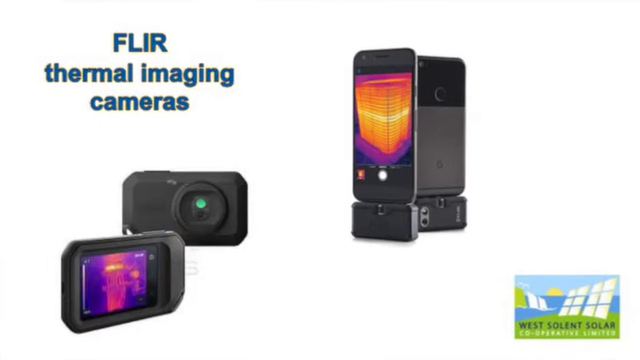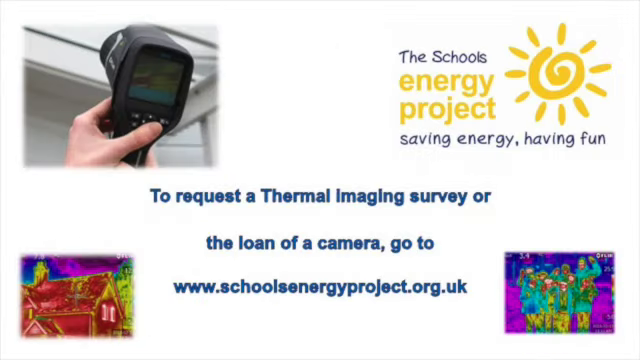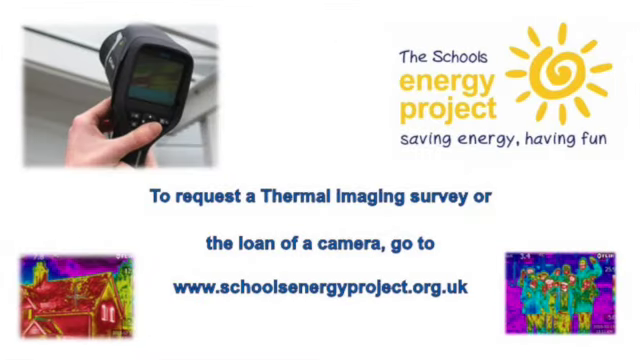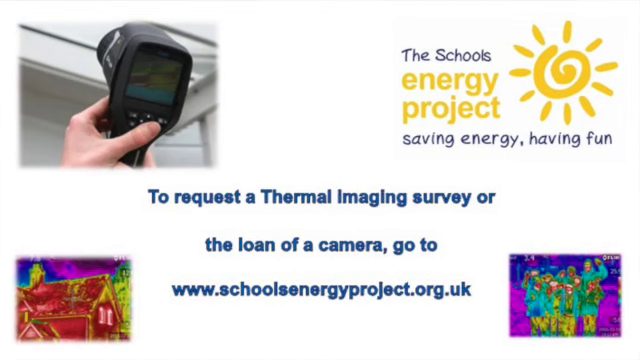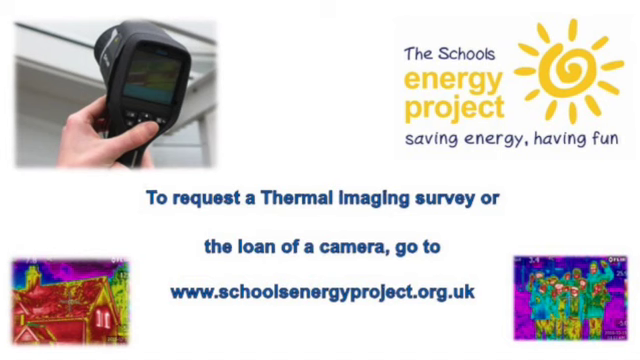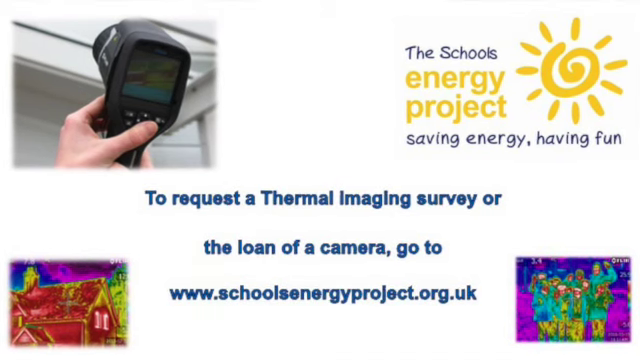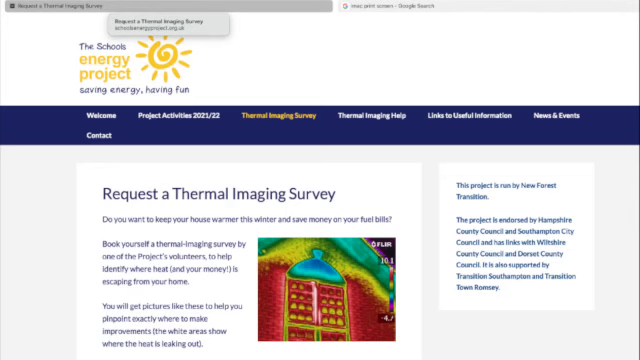The school's energy project is pleased to be able to lend out miniature thermal imaging cameras which have been kindly provided by West Solent Solar Cooperative. To find out more about borrowing a camera, go to the school's energy project website, www.schoolsenergyproject.org.uk. Click on the Thermal Imaging Survey webpage where you'll find more information and also a request form which you can complete and submit.